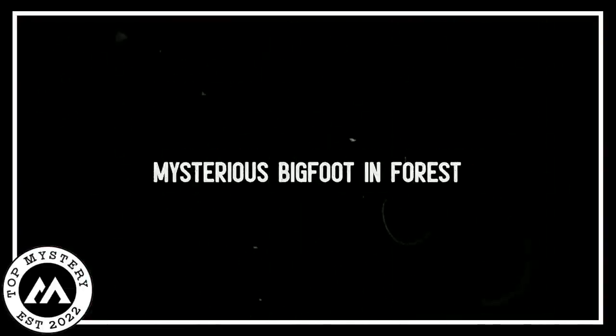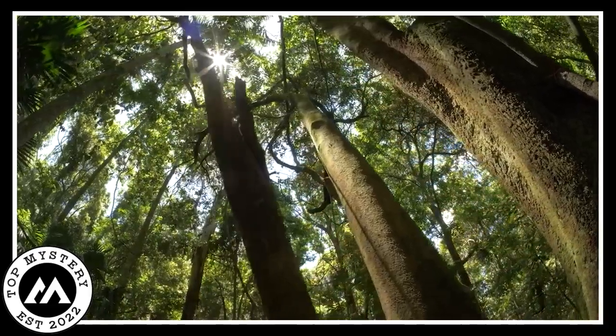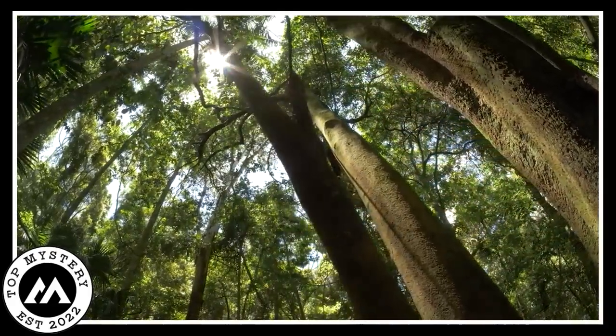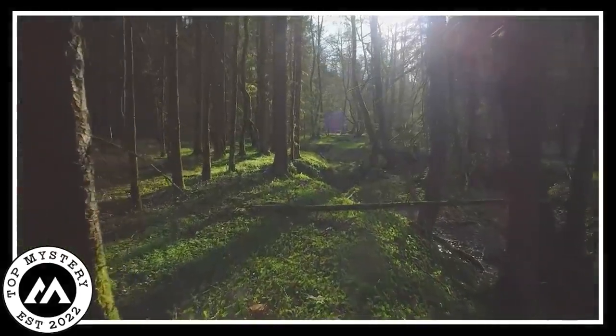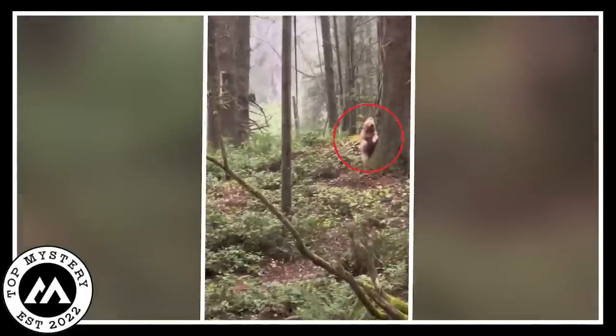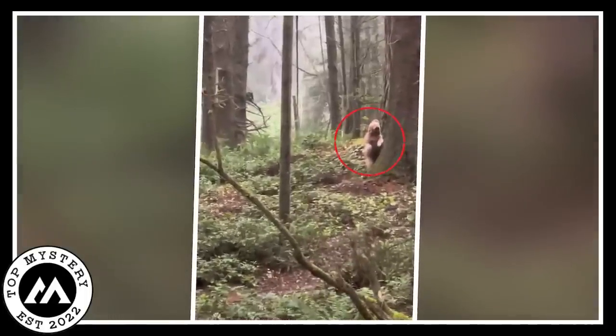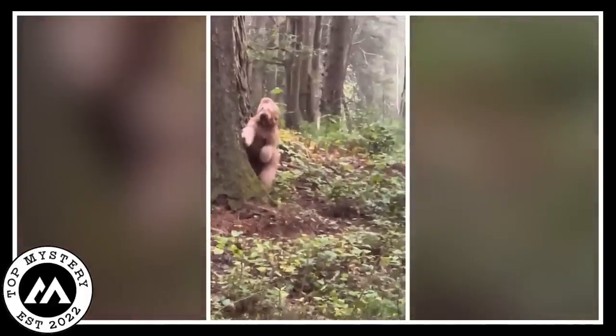Mysterious Bigfoot in Forest. Deep in a mysterious forest, surrounded by the soft light of day, something strange happened. The camera, like a quiet watcher in this old place, recorded a sight that was unlike anything people knew. A creature like the ones told about in stories appeared from the shadows. It was huge and seemed to blend perfectly with the magical scene of the woods.